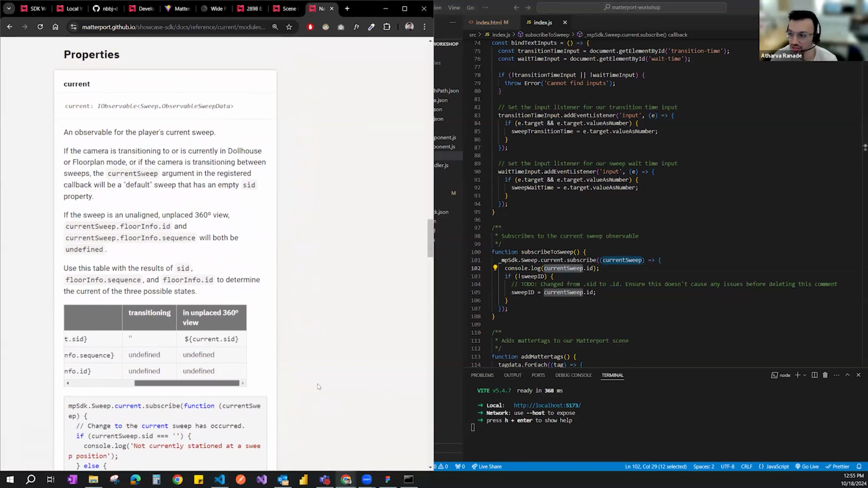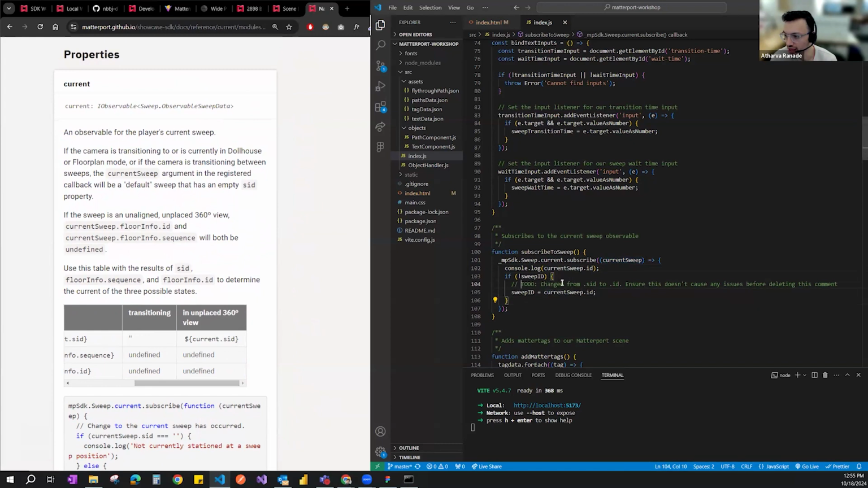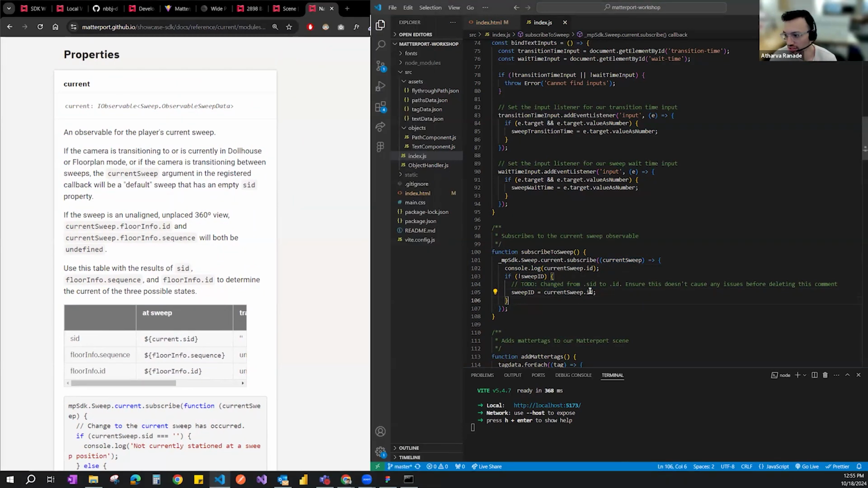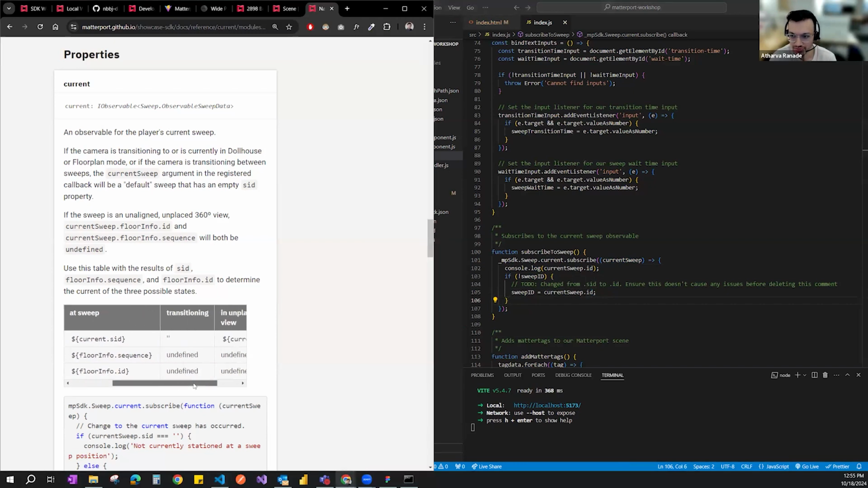One thing you'll notice is that I added this intentionally: when I had set up the code previously, the documentation said ID, and in the last few days they've changed it to SID. So you'll notice that ID also works, but they're constantly changing the documentation. In the future, we could also use SID specifically.